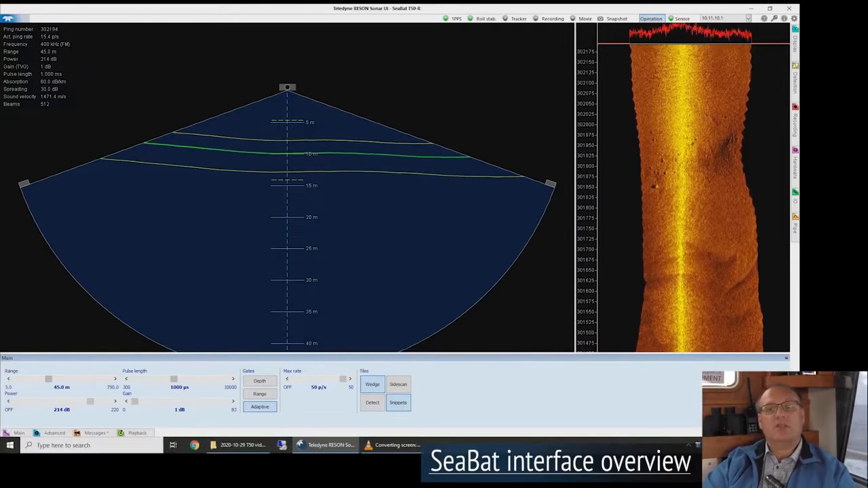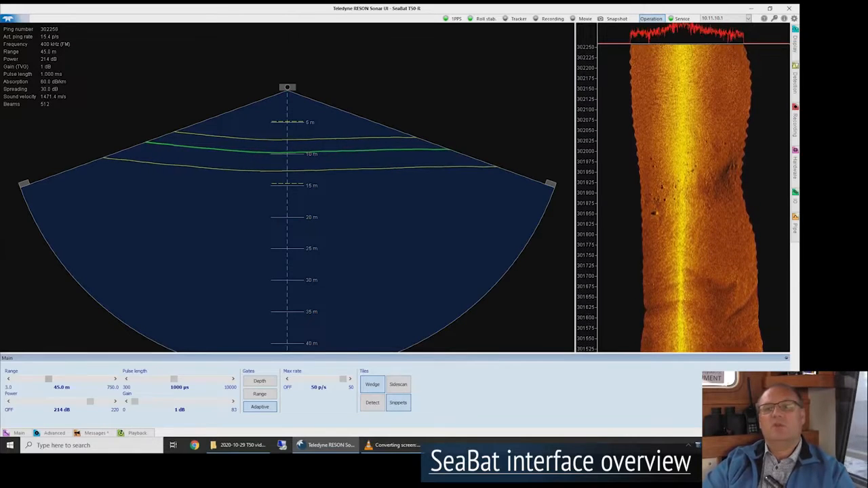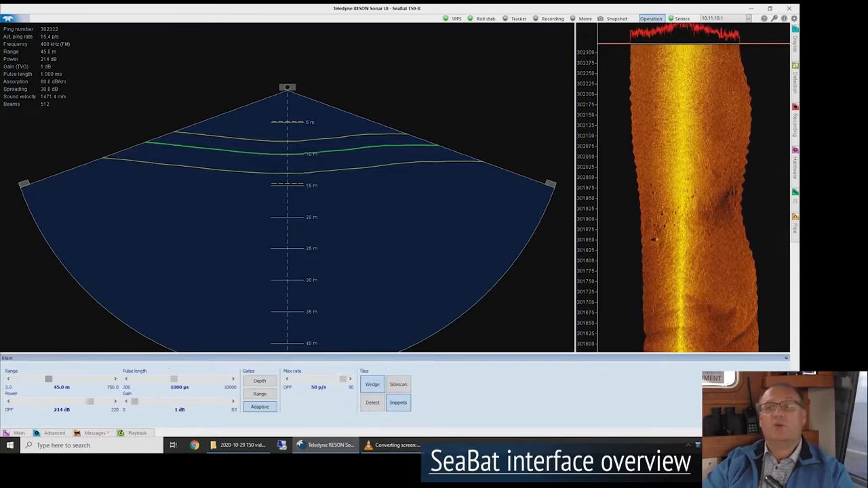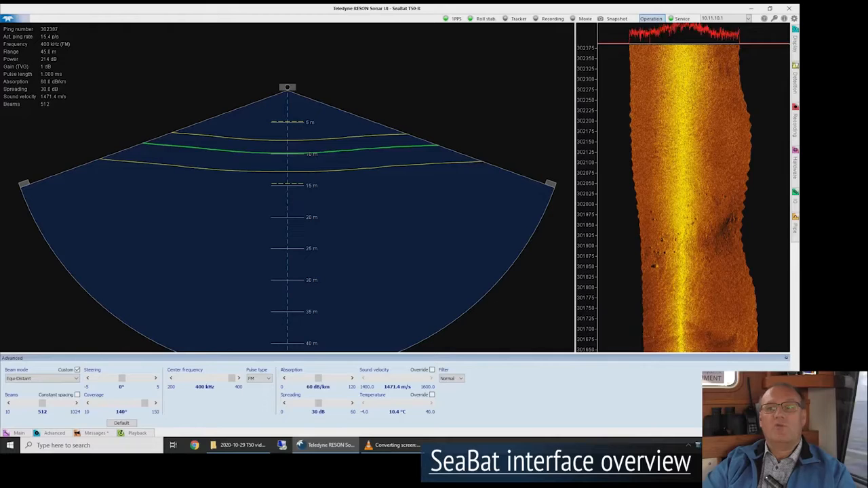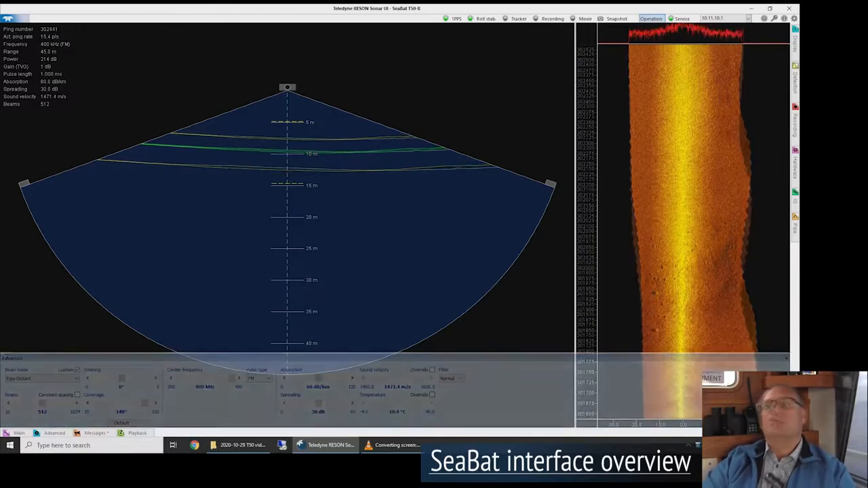So the operator can change anything he wants. Everything is available. We can see here range, pulse length, power and gain, but also absorption and spreading, swath coverage, steering angles, everything is available.